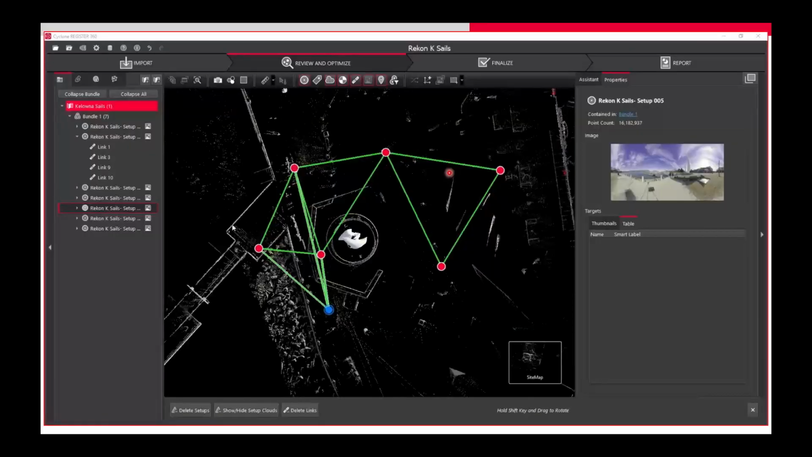First thing I wanted to show off with Register 360 is how we create new links. What I have here is a project in Reg 360, and we need a link between 2 setups. Before we jump right into that, I want to discuss how Register 360 operates. It's very user-friendly when it comes to working with your scan data. It's basically a 4-step process.